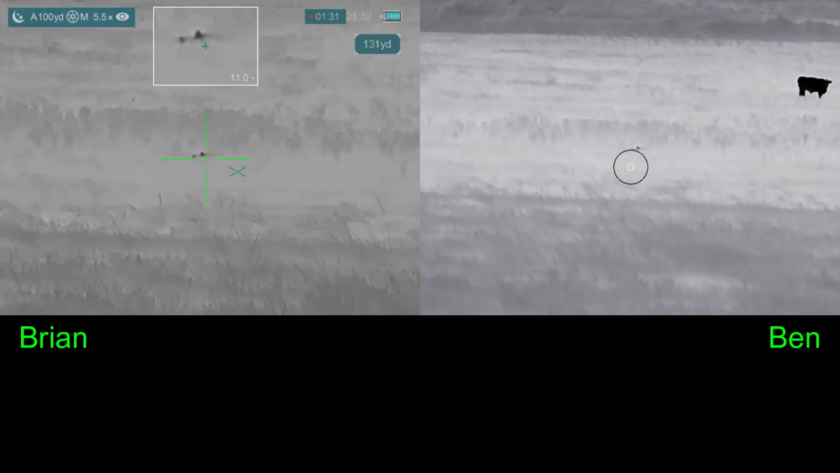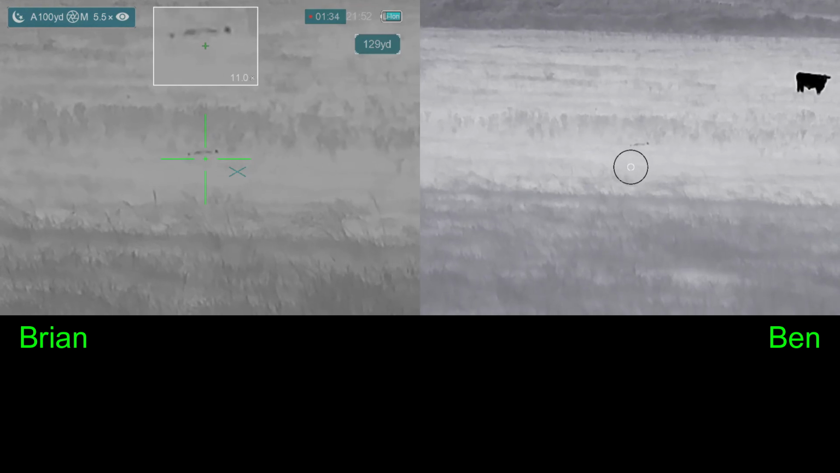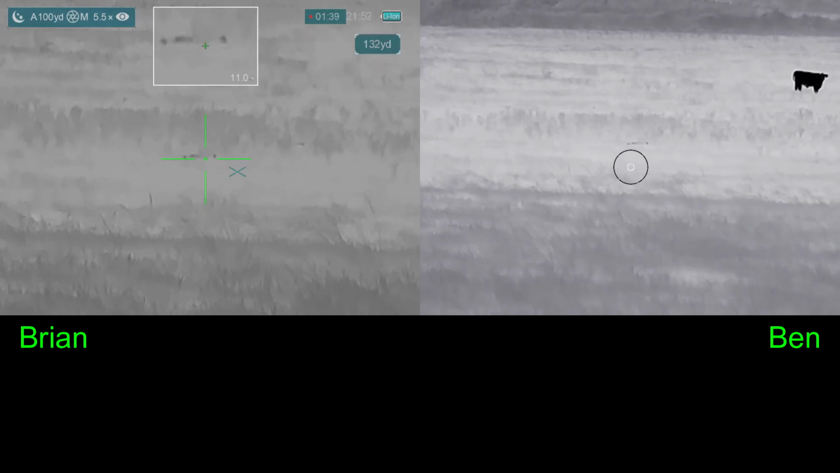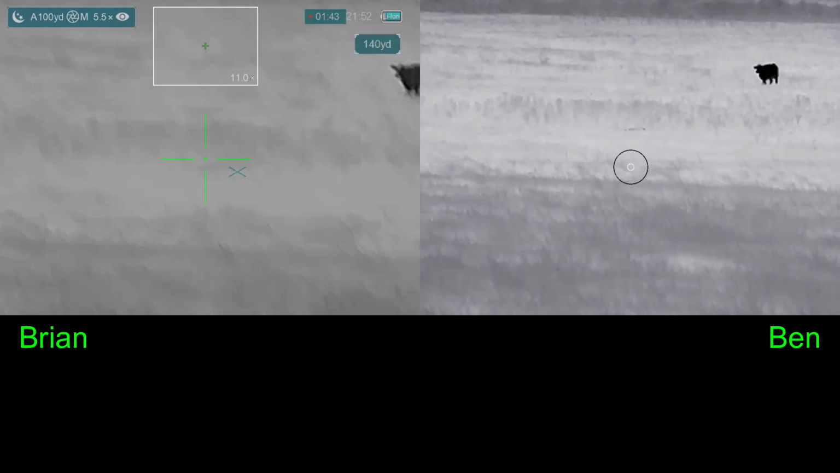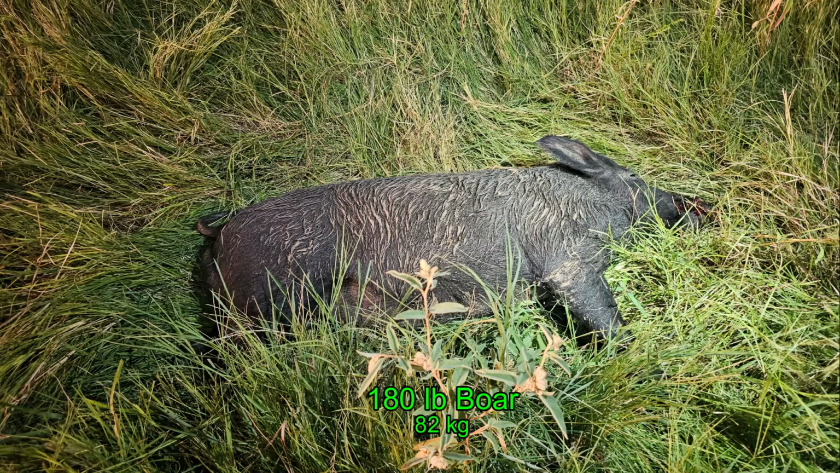He turned at the last moment, but that wasn't a problem. That was outstanding follow-up. And he's done. 4 shots, 4 hits. Safety is on. Boom. And we're on the board. First hog of the night coming in at 180 pounds.